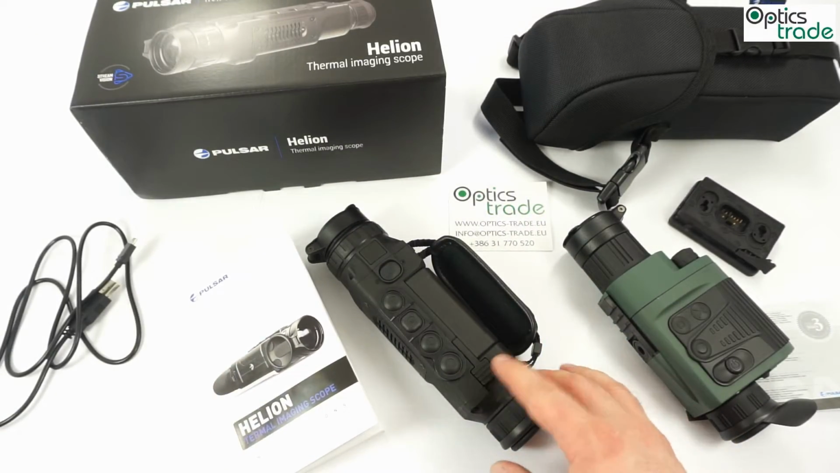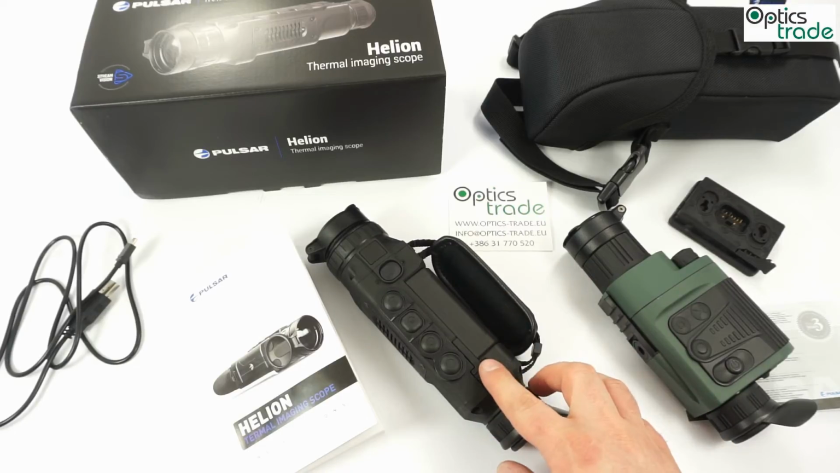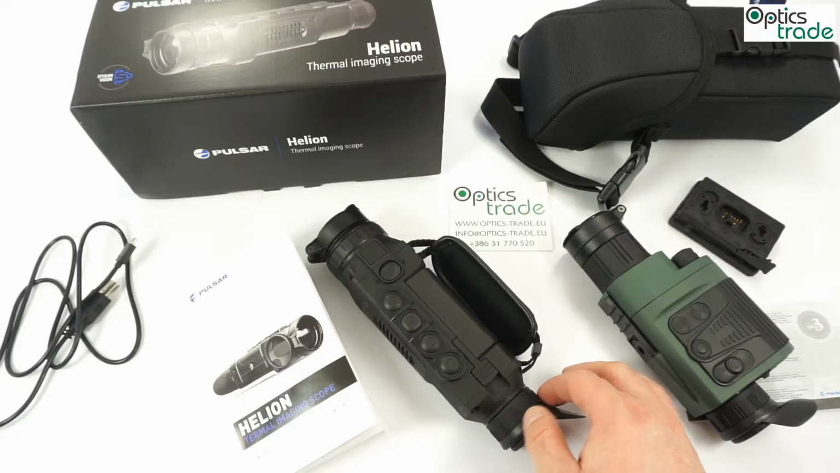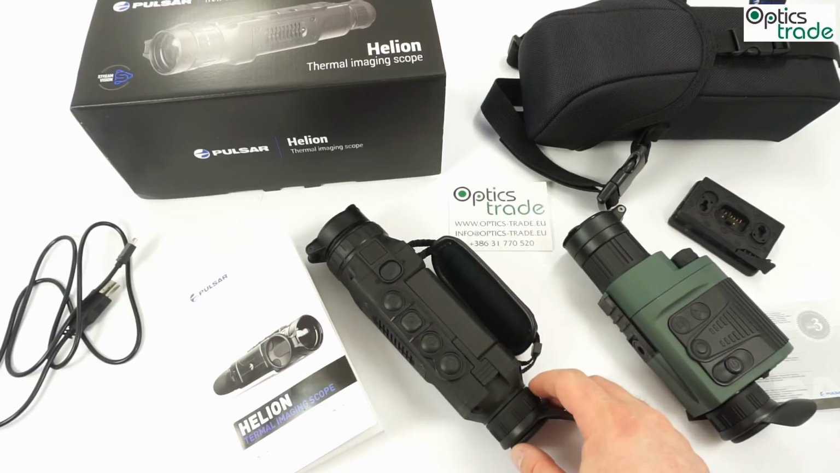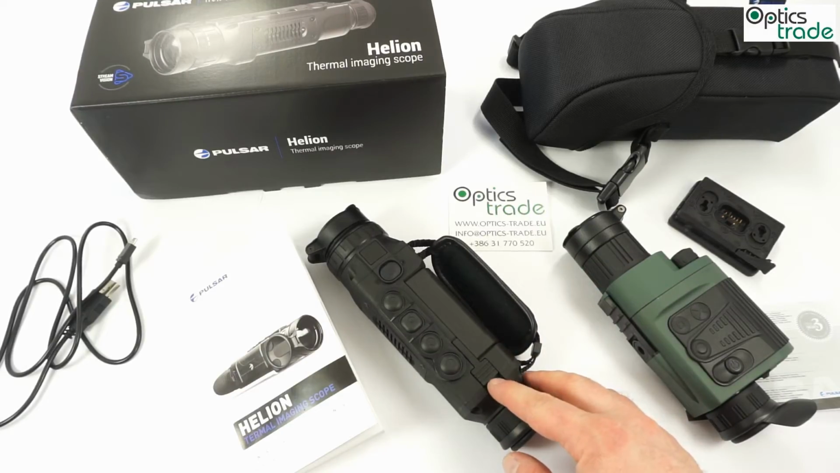If we say something more about the operation, the device offers 3 different operation modes. So forest, mountains and identification mode. And you have 8 different colors of displaying the heat. So 8 color modes. Really great. I think that the majority of people do not need 8 different color modes, but it is a nice addition and it is good to have the choice.